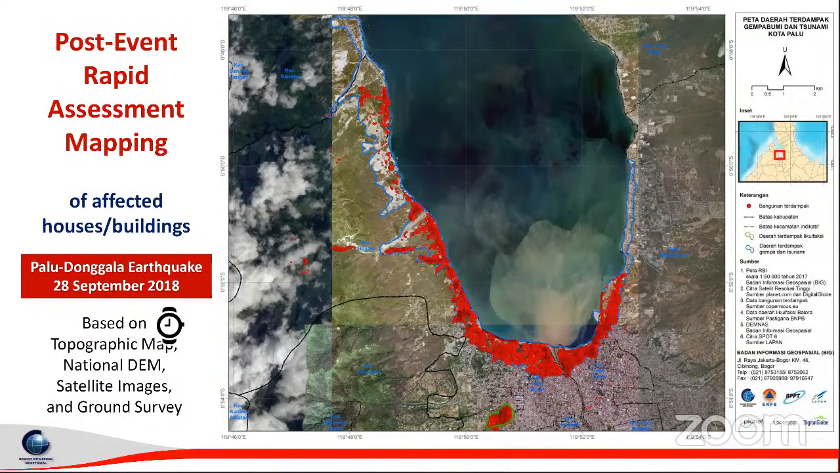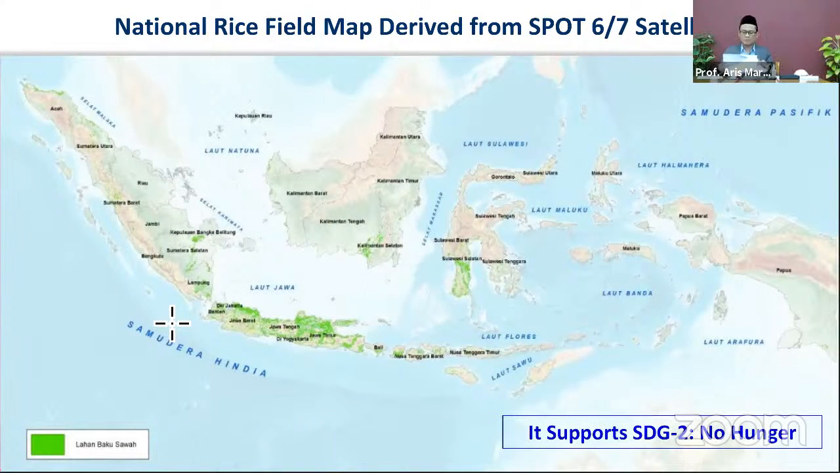Another example is the national rice field map, derived from SPOT 6 and 7 satellites in Indonesia. As you may be aware, our rice fields are decreasing over time, and we need to know exactly how large and how potential our rice fields are, in order to support SDG number 2, which is no hunger for the people.